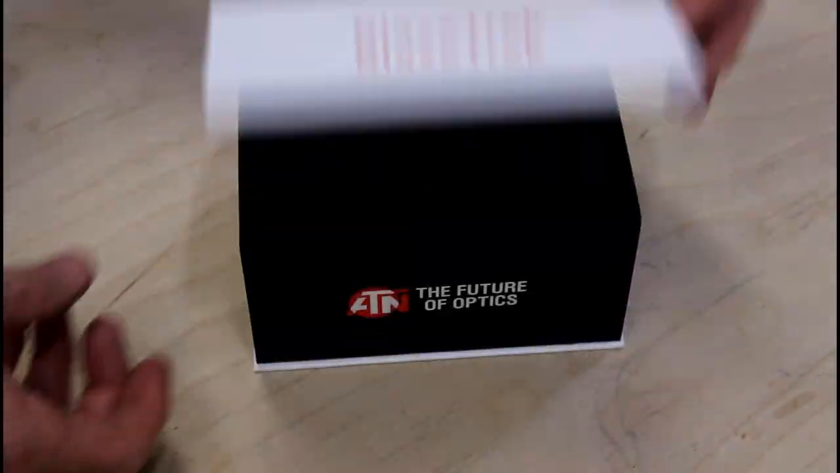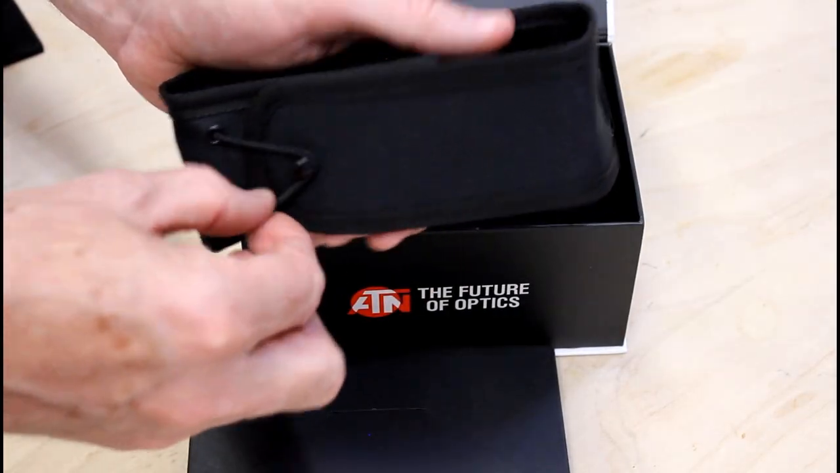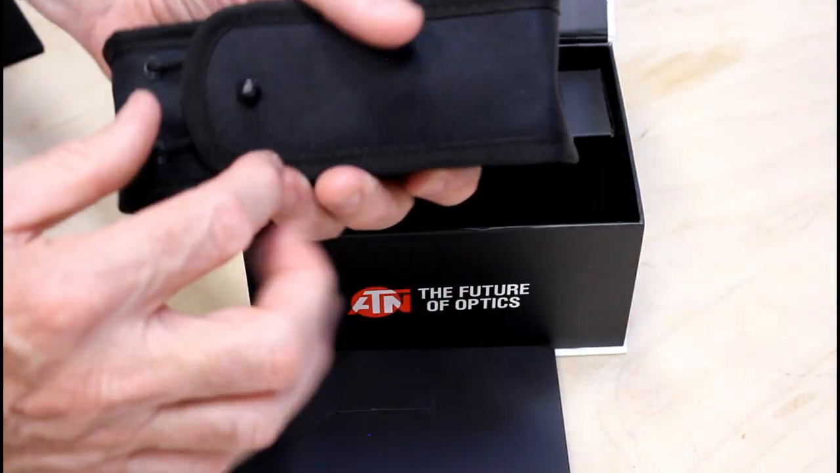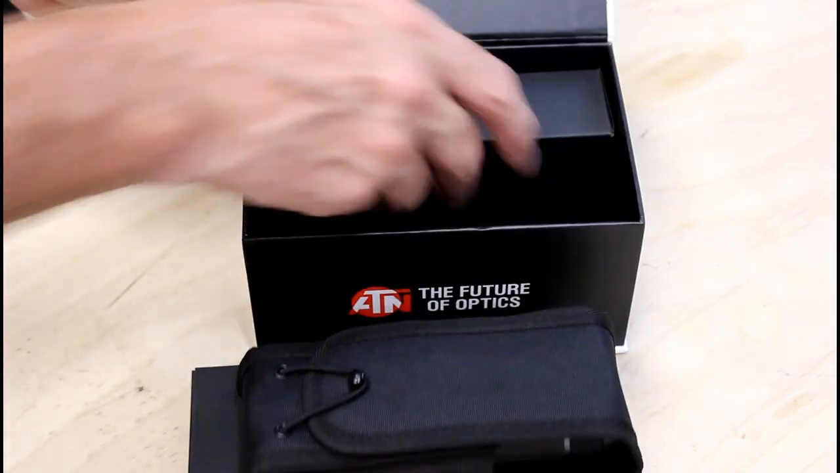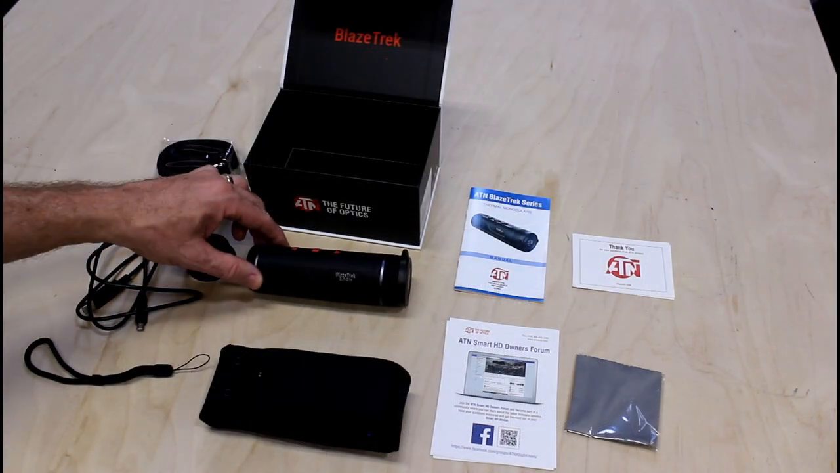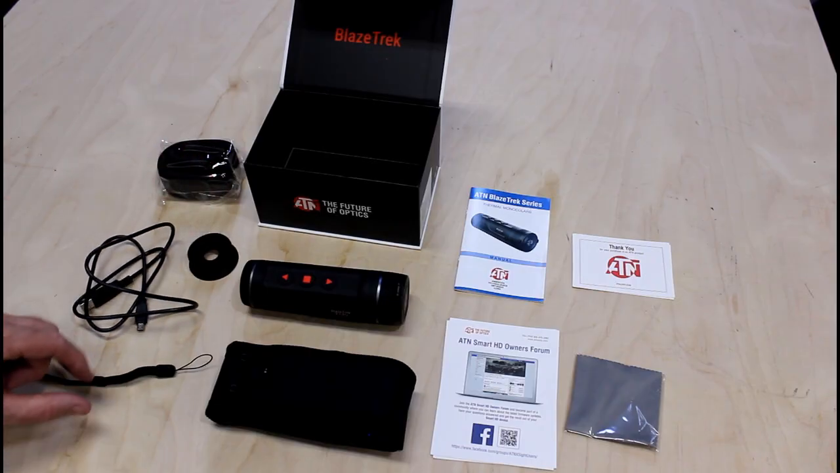Look in the box. This is pretty nice. Comes nicely packaged. Got all your stuff. Here's the monocular. Comes in this simple to use case. Really easy to get in and out and just latch it up. So it makes it easy to carry it around with you, take it places, unlike carrying a scope. Let's see what else we got in here. So when we get everything out of the box, we've got our monocular, our pouch, a strap, eye cup, USB-C cable, tether, some manuals, and a cleaning cloth.